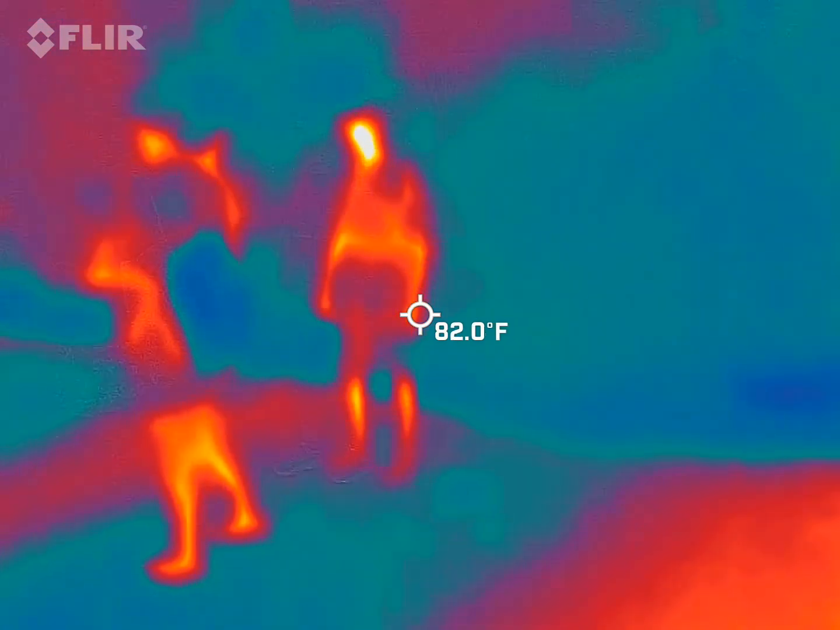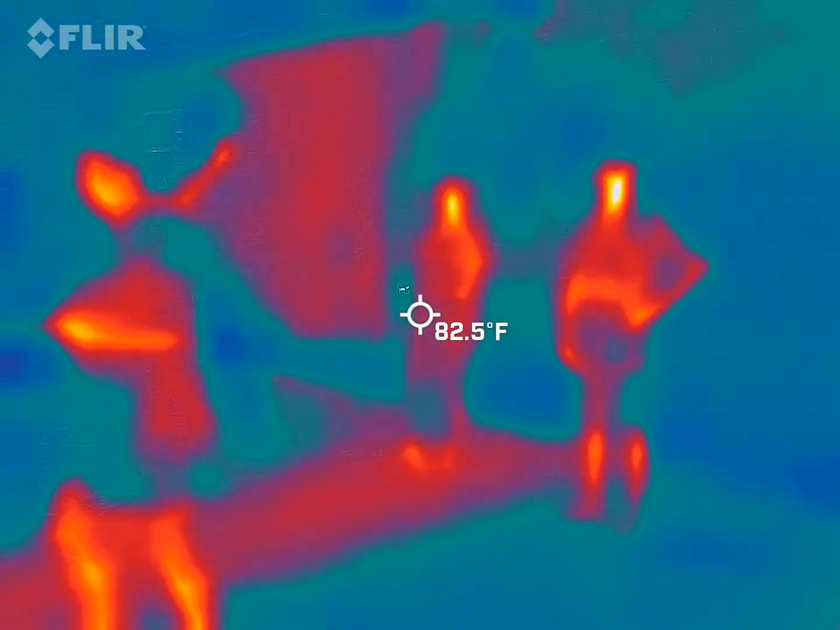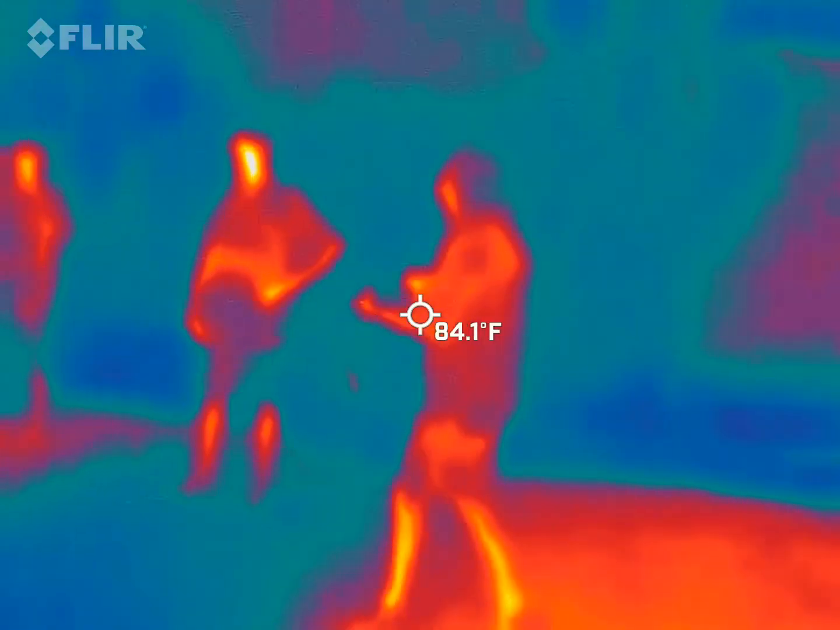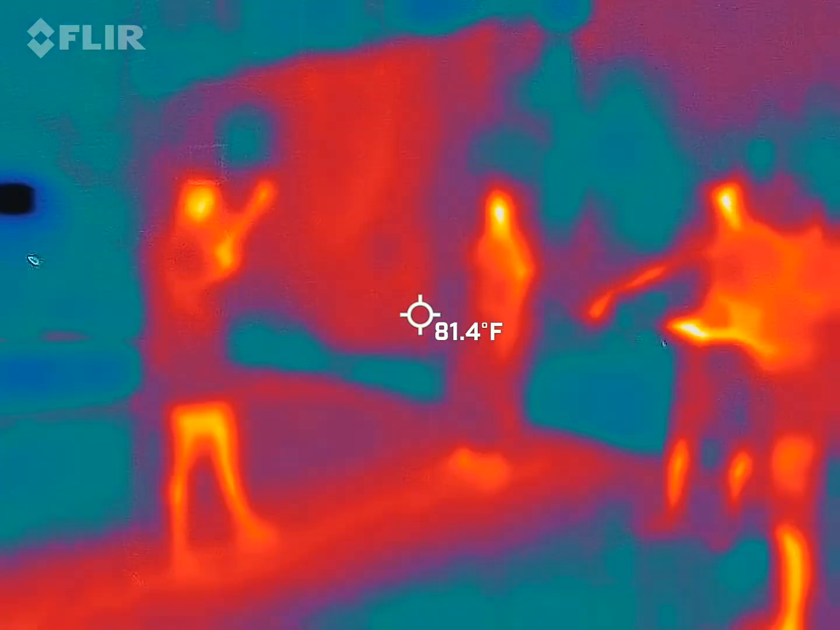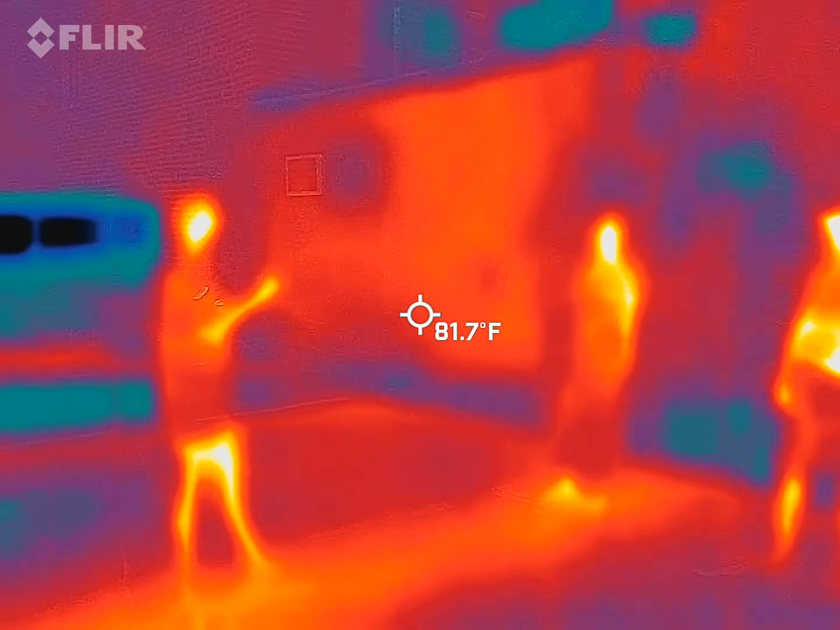Someone wants to take a picture, that's going crazy. Yeah, let's get that camera over here, the digital. Oh my god, I just pointed at this guy on it. She's got a lot going on here. The batteries are dying too, I can see it. Yeah, it is. I just changed those two.